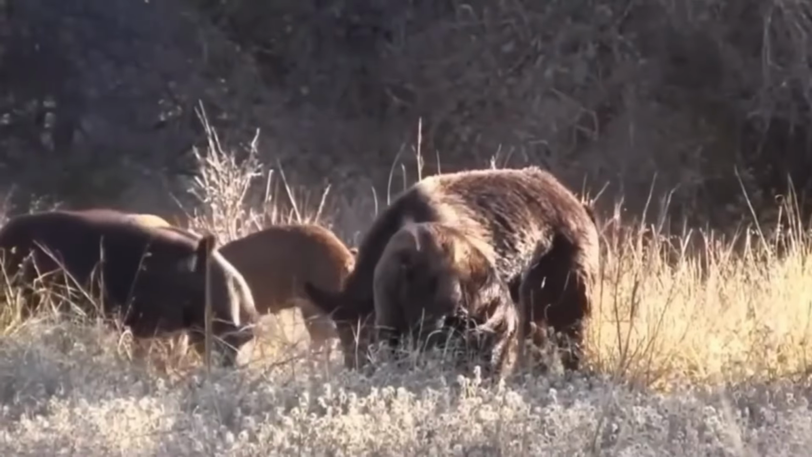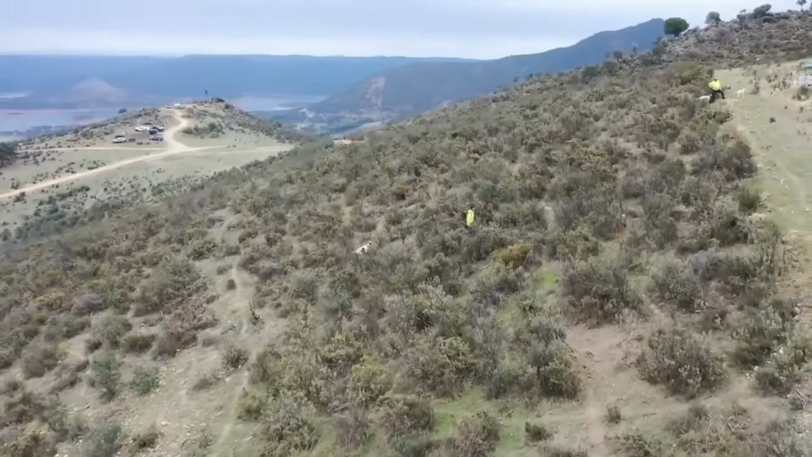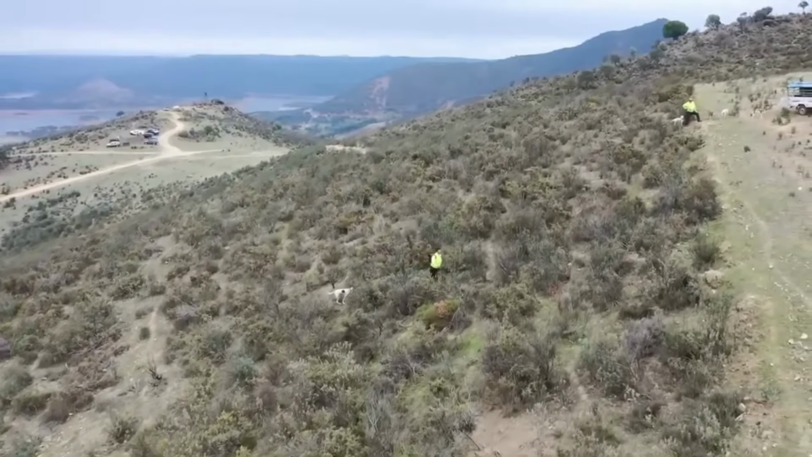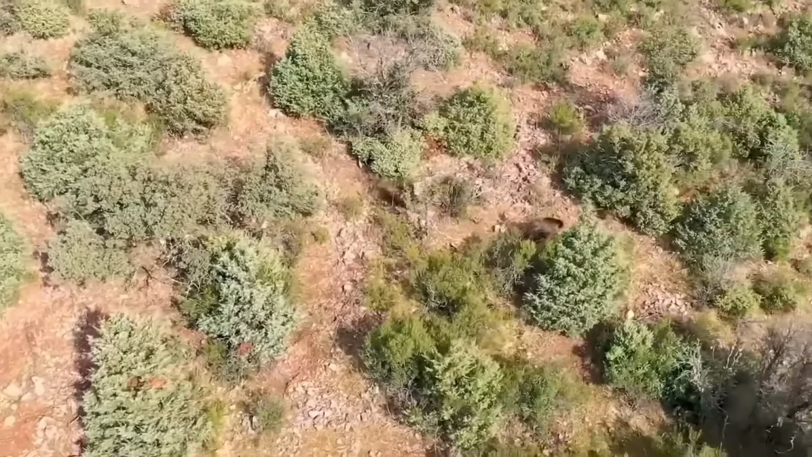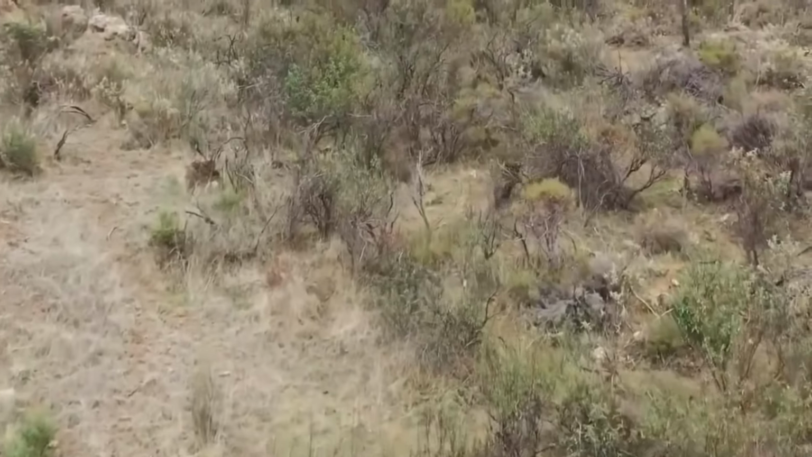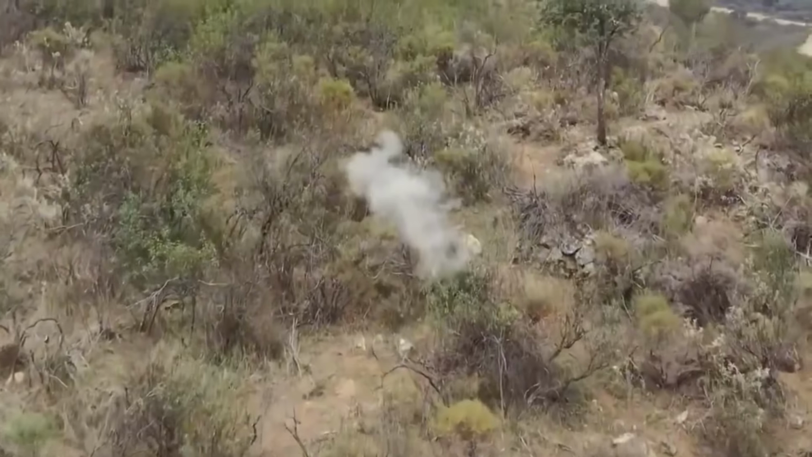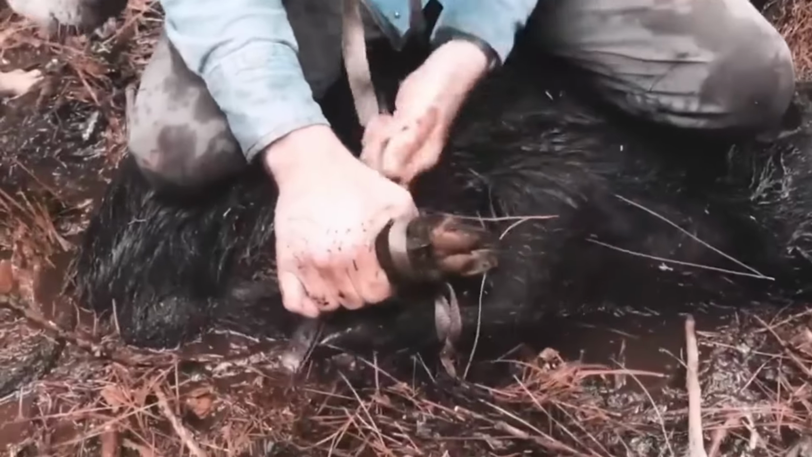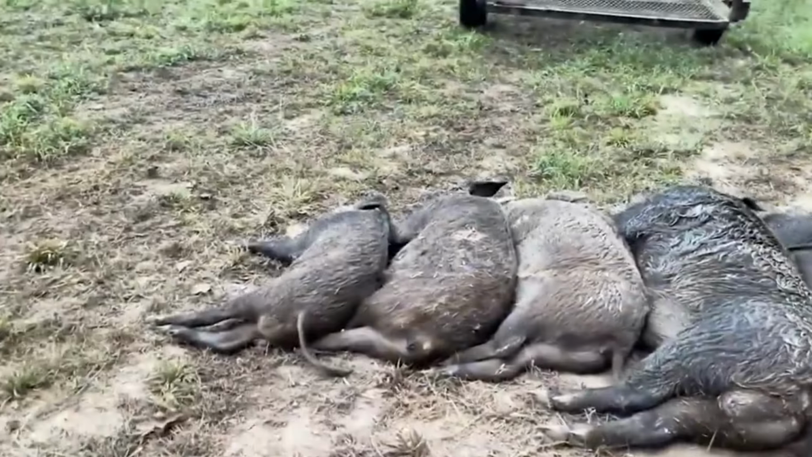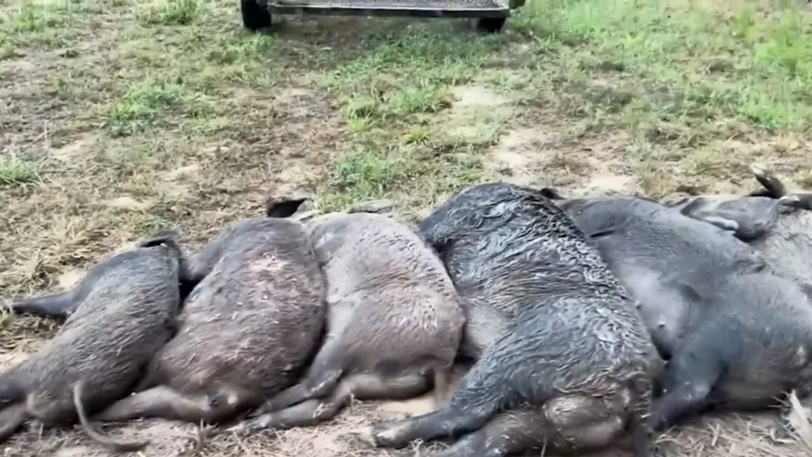As the sun dips below the horizon, casting long shadows over fields scarred by hoofprints, the tension is palpable. Farmers like Sarah and Javier know that each night could bring another assault. The sound of snapping branches or a faint squeal in the distance is enough to set hearts racing. Yet they refuse to back down. This is their land, their livelihood, their heritage.